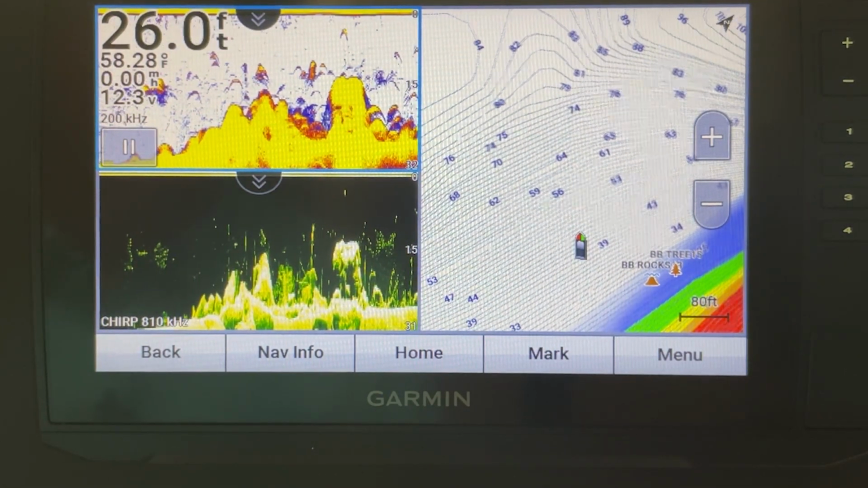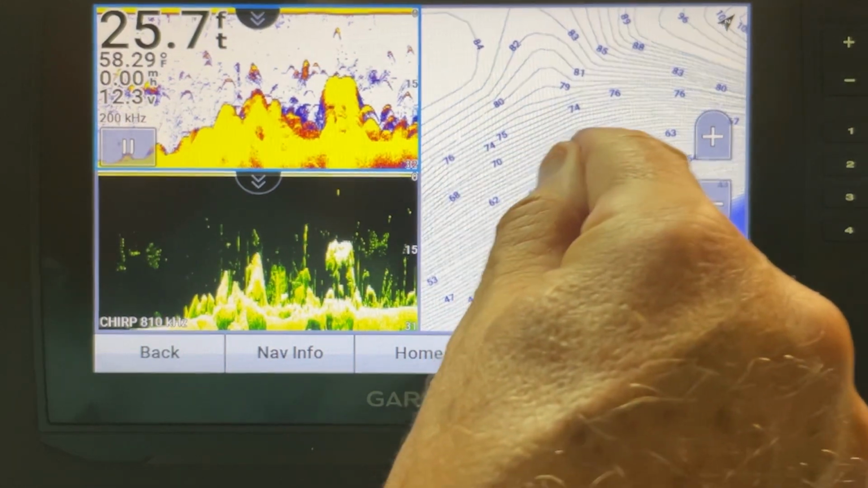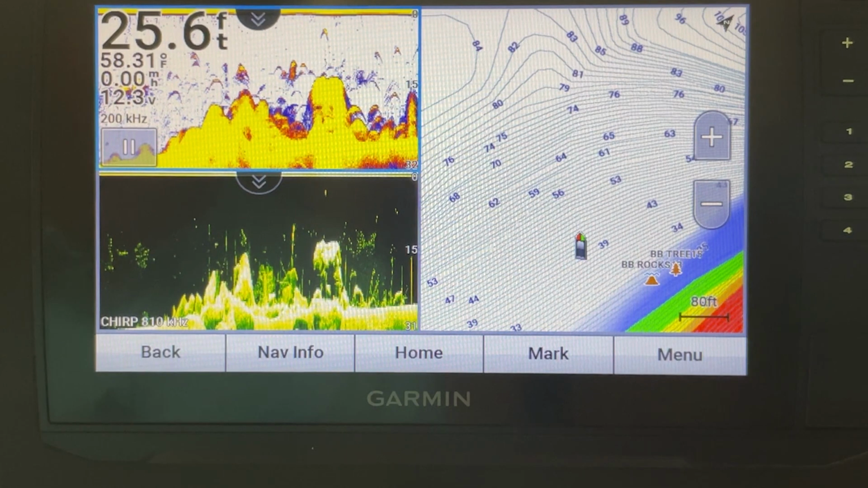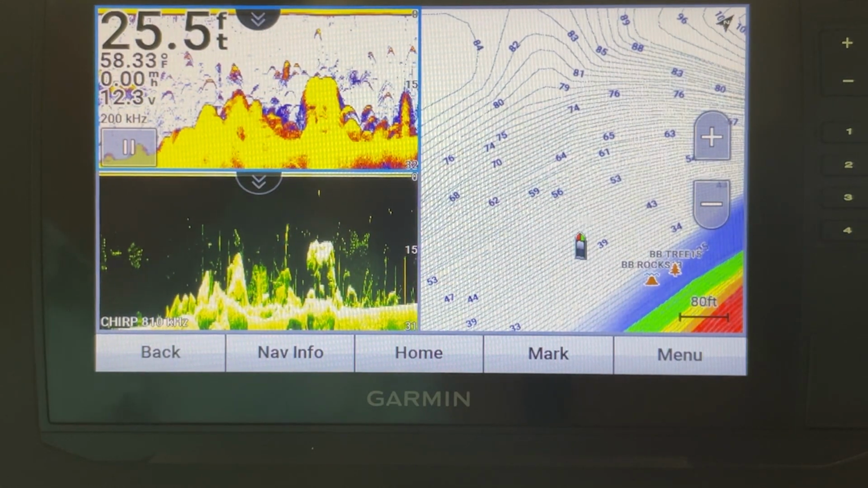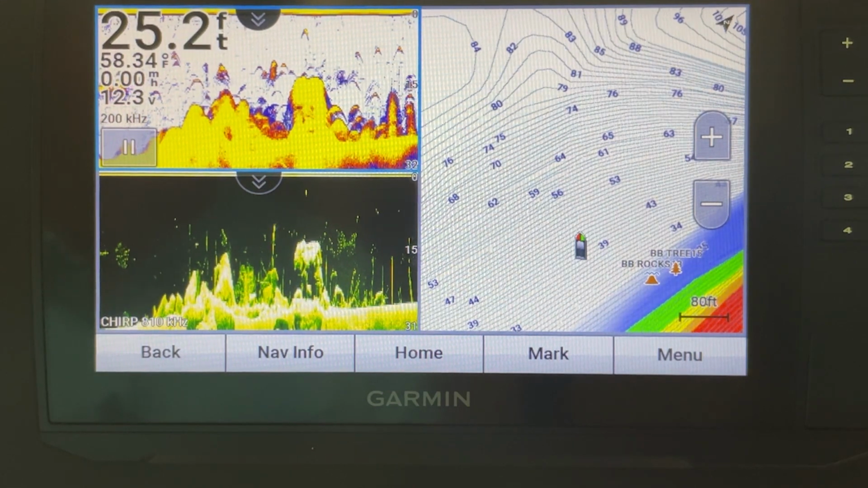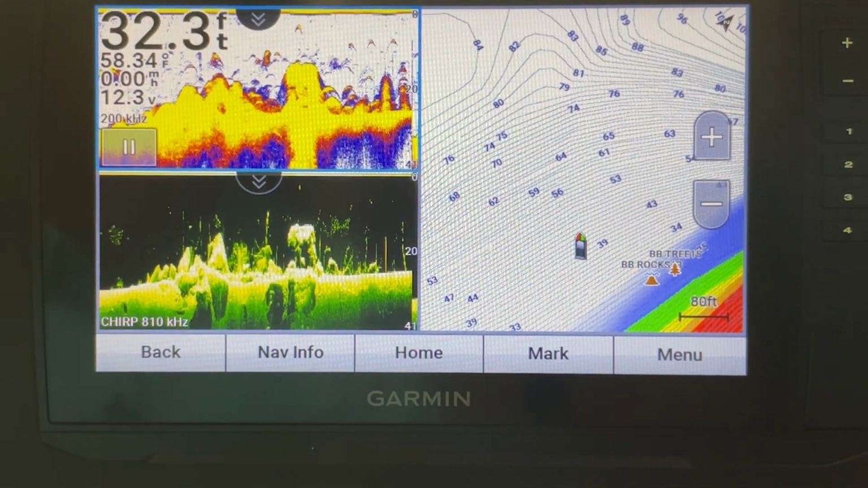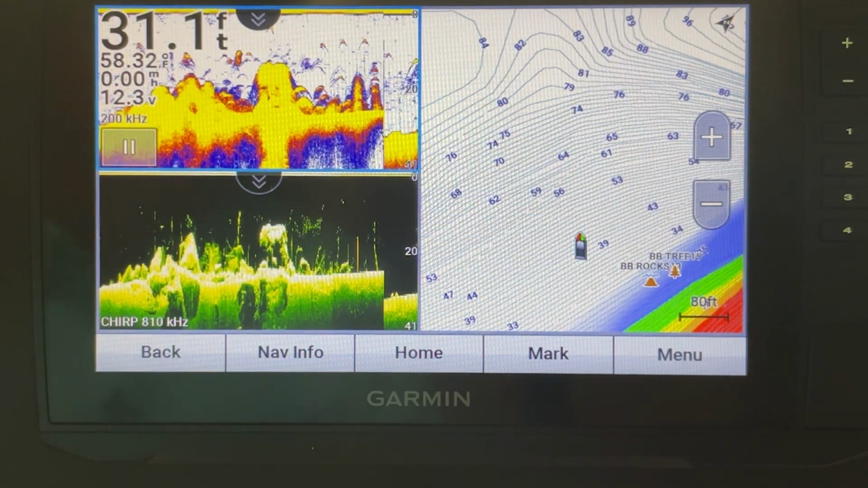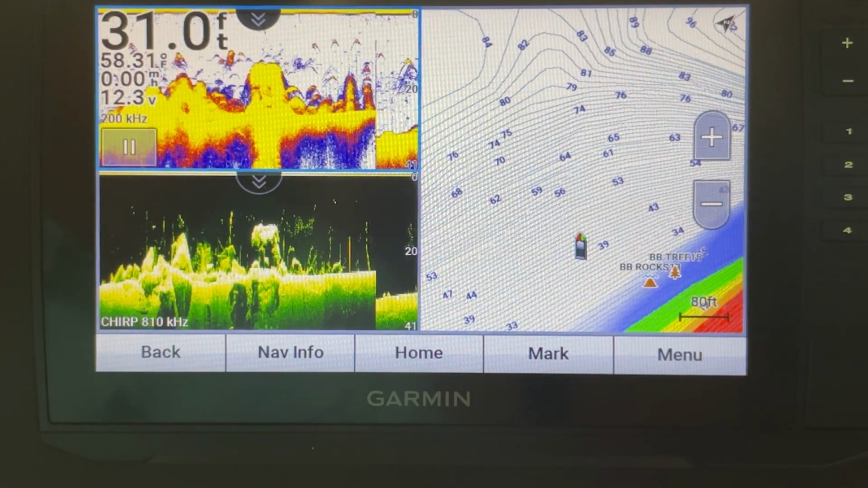Because I'd be able to see my active tracks. If you got them turned on as you move your boat, you'll be able to see where you're going and where you've been, and you can kind of make a search pattern. But remember, you want to cut your turns down as much as possible, so go past where you think the waypoint would be and then come back to it in a straight, slow line.